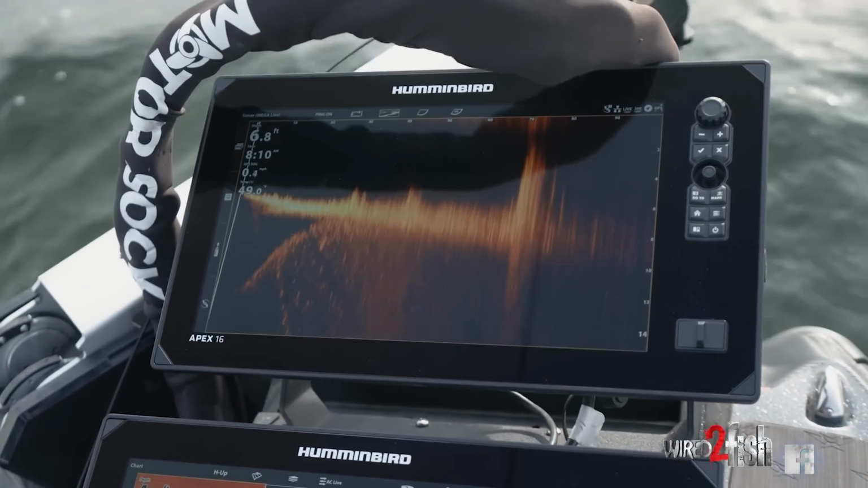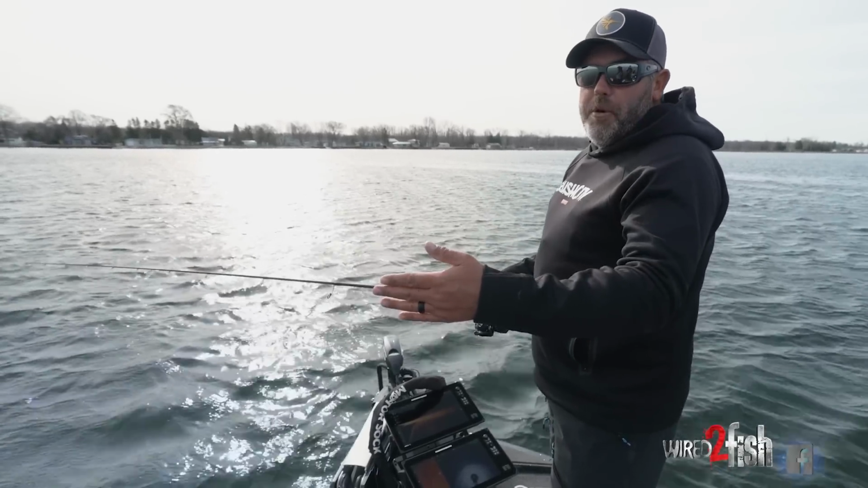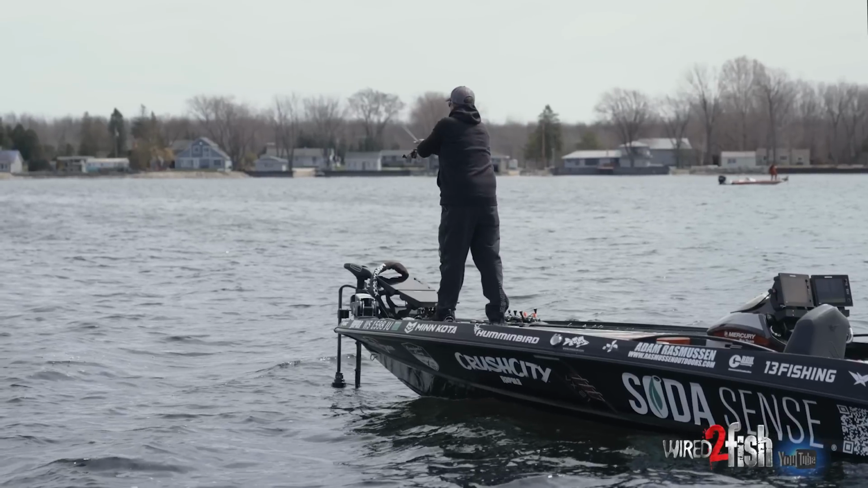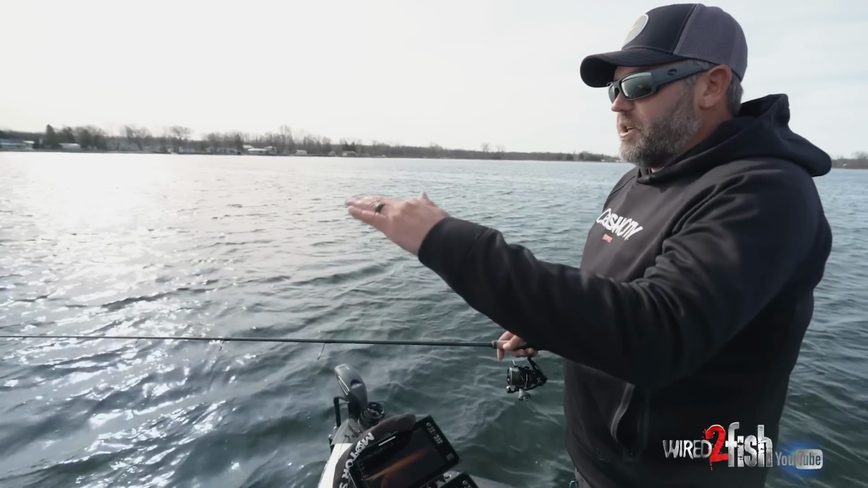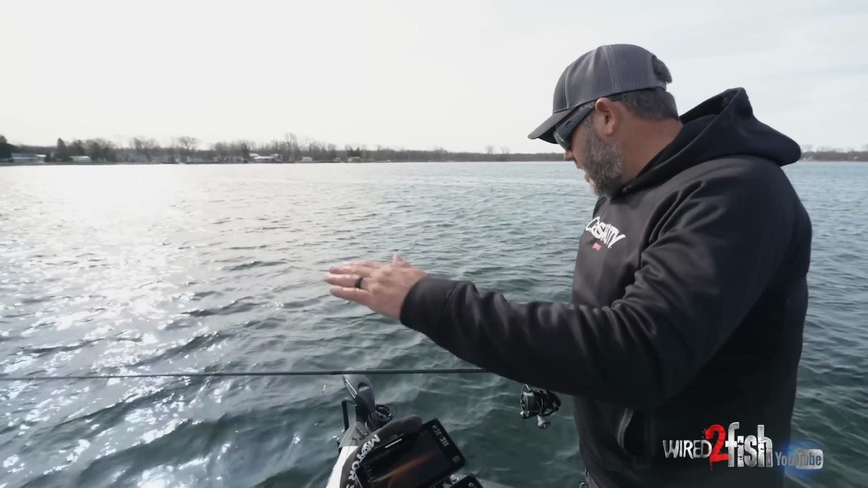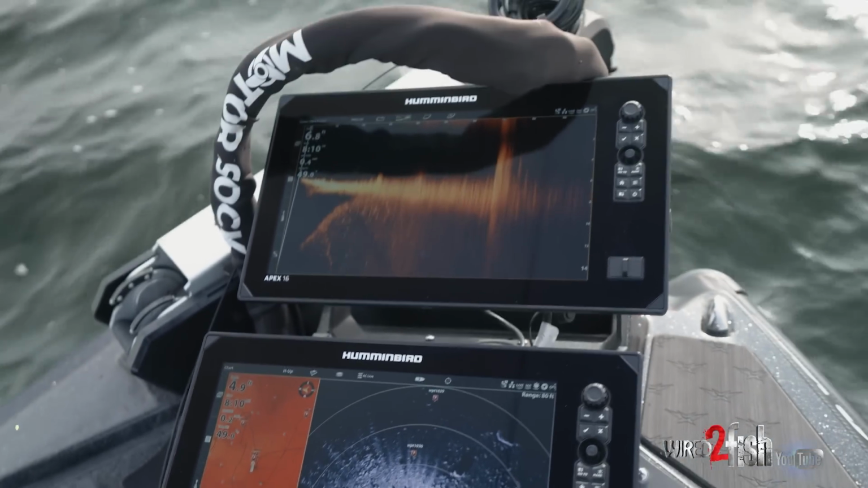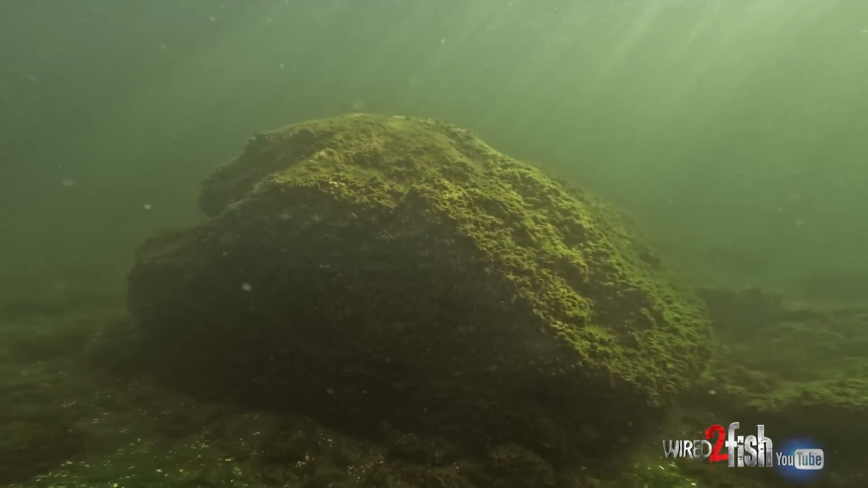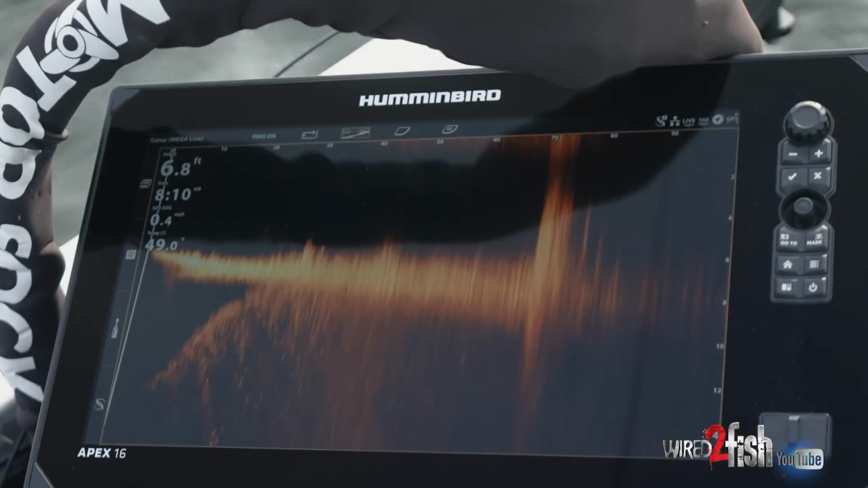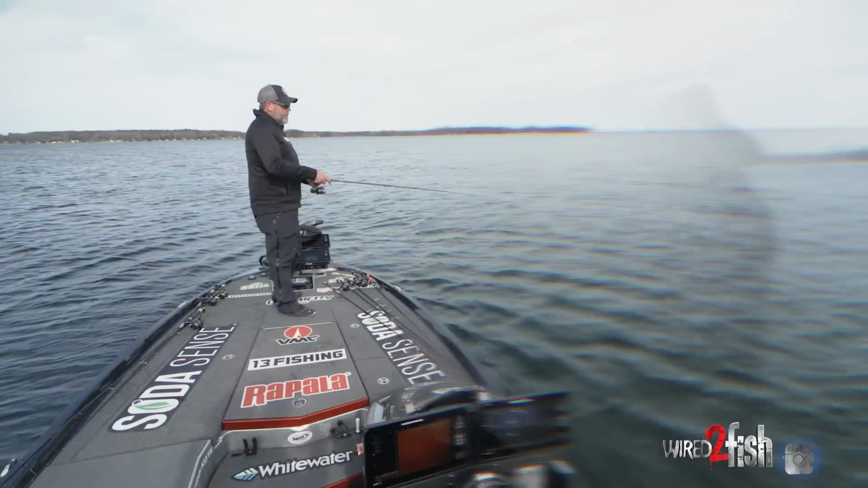So what I'm saying there is I might use my Mega Live to pinpoint my cast and put my bait right on that sweet spot. So another thing, like how tall objects are in the water, whether it be a rock or a tree, sometimes it's hard to see on your 360 how high that object is sticking up off the bottom. Or if you scan your live over it, that gives you a definite answer of how tall that object is.